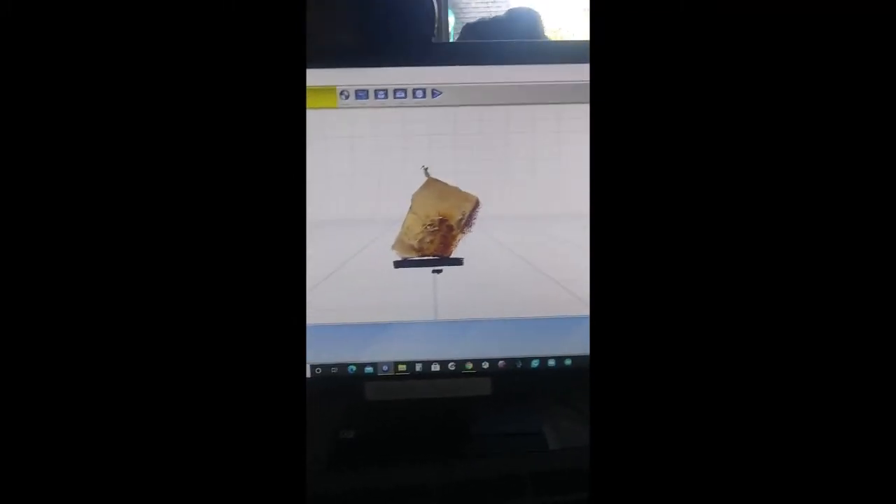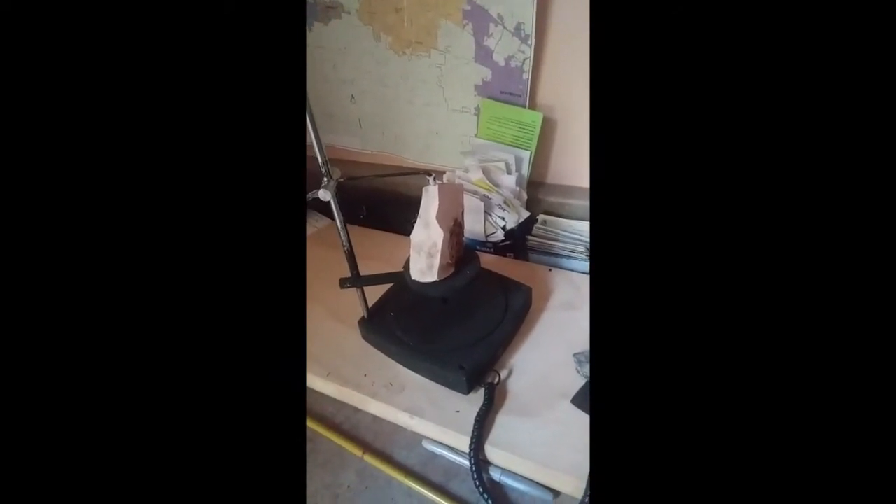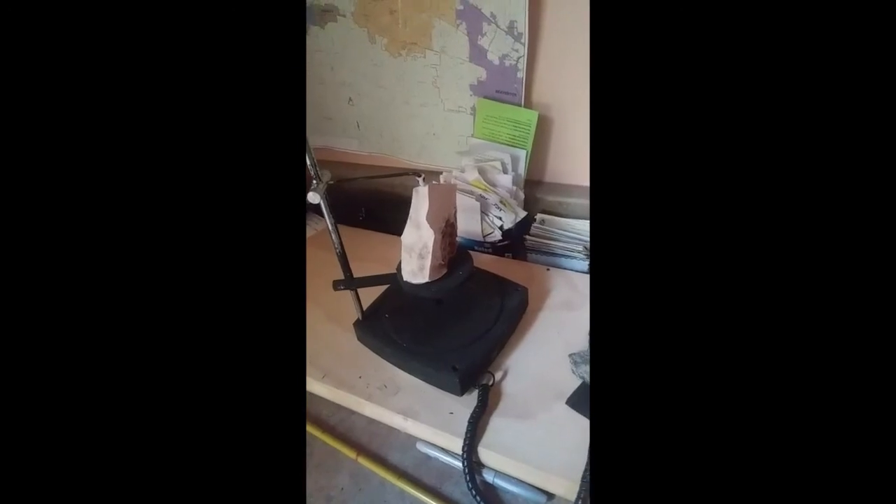So to get the best possible scan of this pine cone, I am going to rotate it 90 degrees and rescan the front side at high definition, because there's some pretty interesting holes in here. But I have to use both hands, so I will put this down and do that rotation.